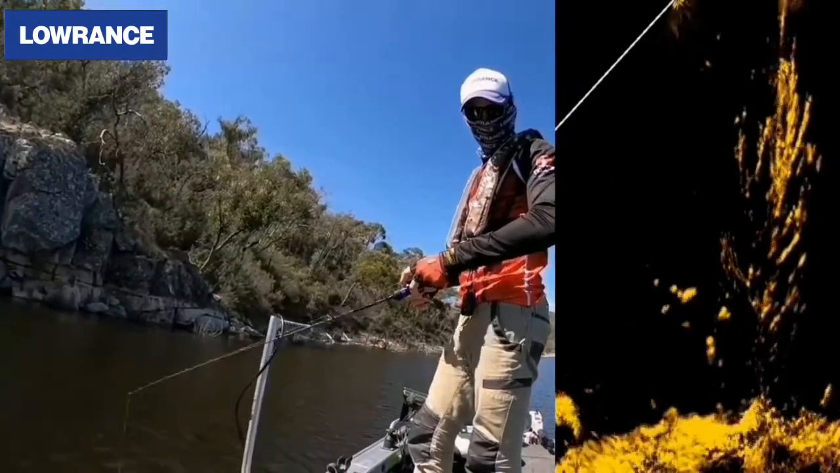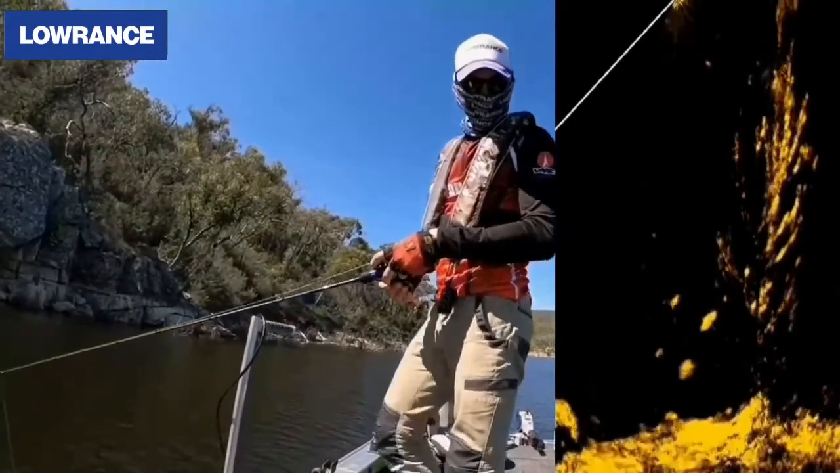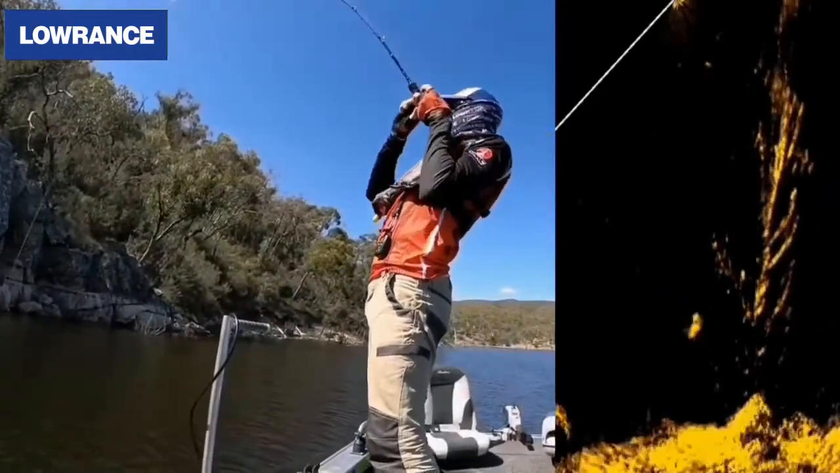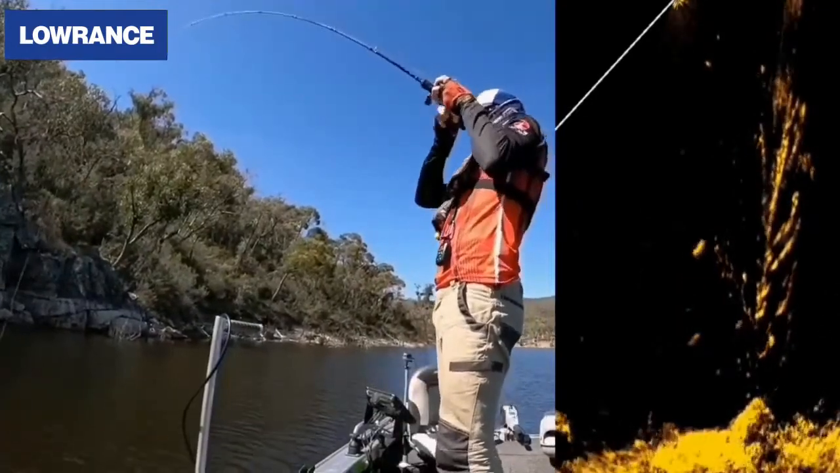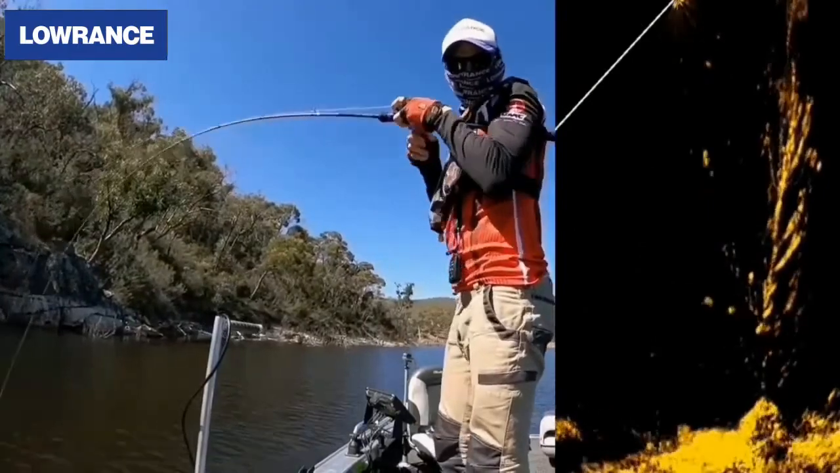And my lure, it will take on the drop. So I'll go free spool in a moment. Fish is just going, yep, I'll have that. And hooked it on the drop. So that's a smaller cod, but you can see the tail thrashing on the way up. That fish is just directly underneath the boat, and you're getting a really good image of it coming up to the surface.